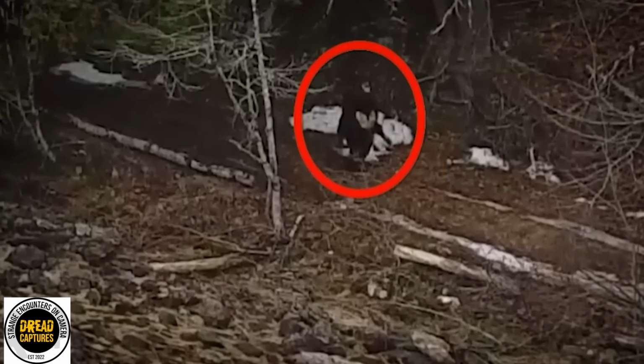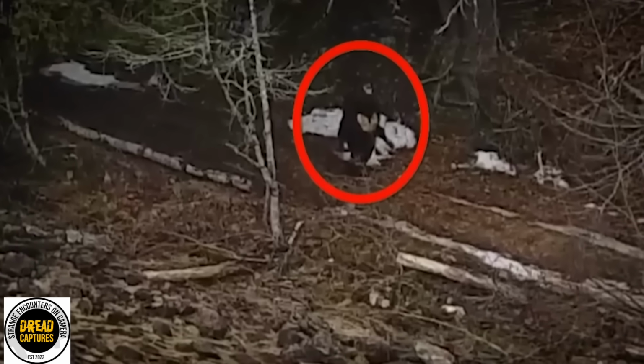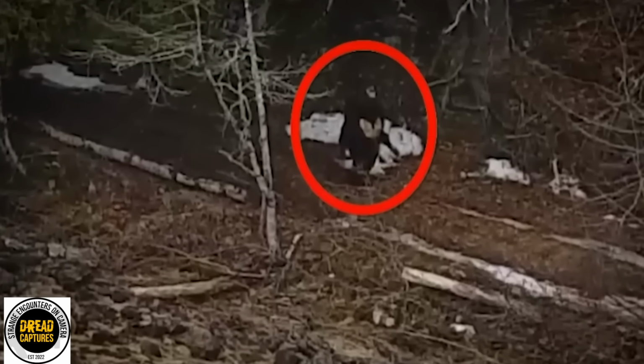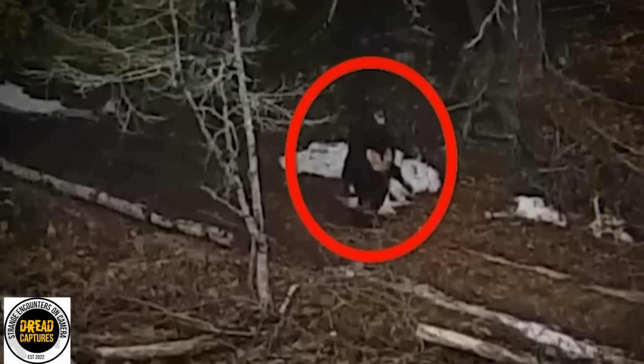He rushed back out there at the crack of dawn the next day, took the drone up, but nothing, not even a trace. He went to the area and looked around, no footprints, nothing. The footage quickly made its way online, believers calling it possible proof of Bigfoot in Maine's wilderness. Skeptics clapping back that it could just as easily be a man in a costume.